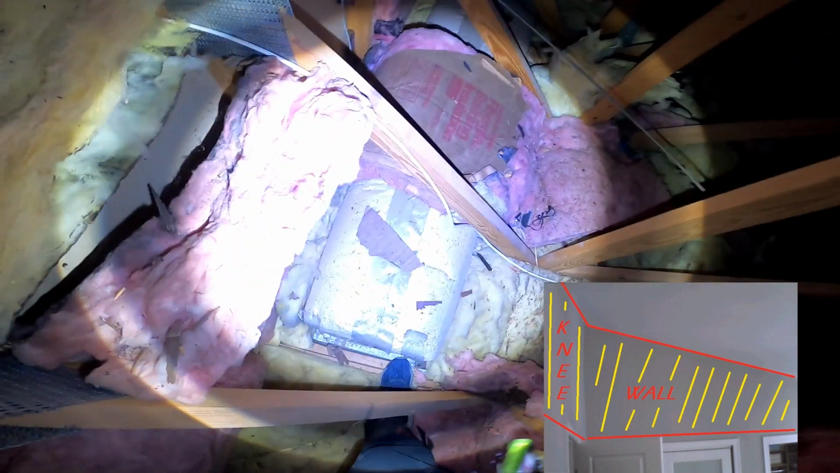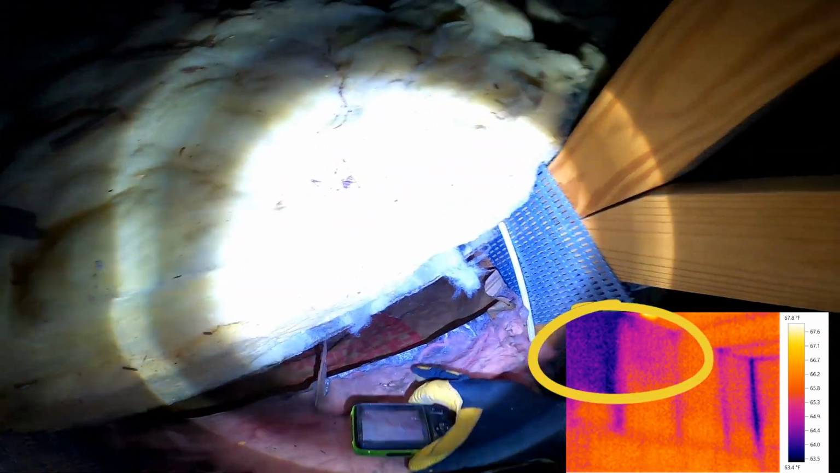The first thing, as I've mentioned, I wanted to point out to you is that in some of the locations around the attic at the knee walls, which you're going to learn about, the insulation has fallen down or has sort of come off the wall a little bit due to gravity. And you can rewind the video as many times.